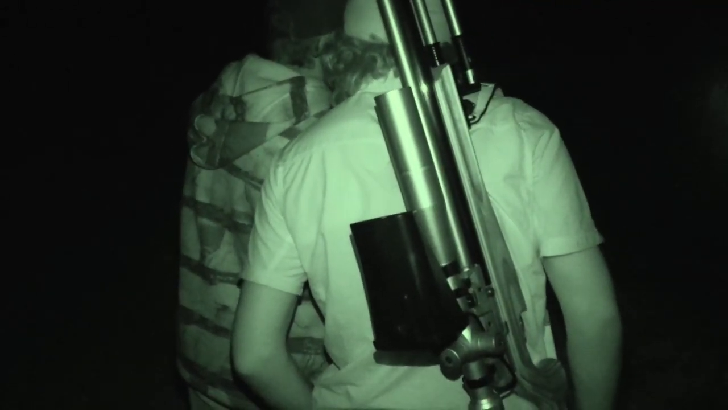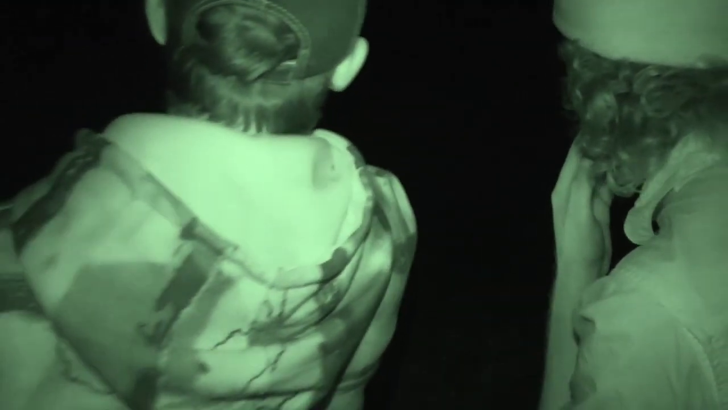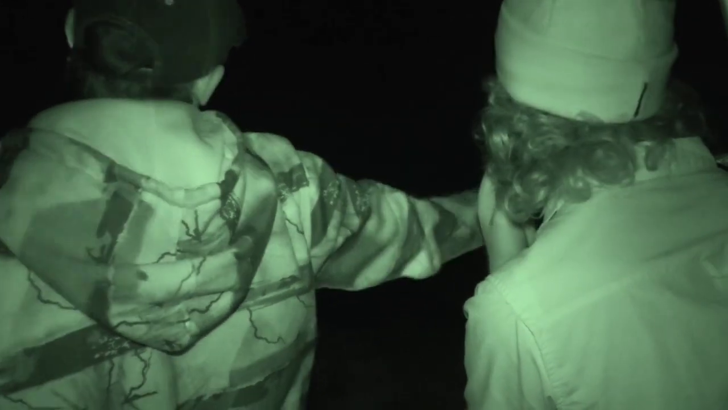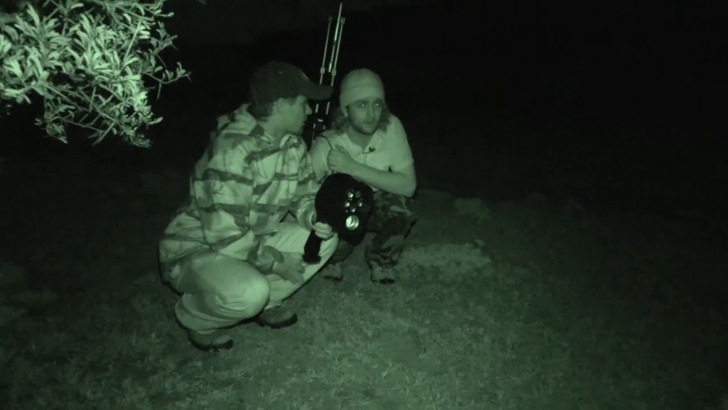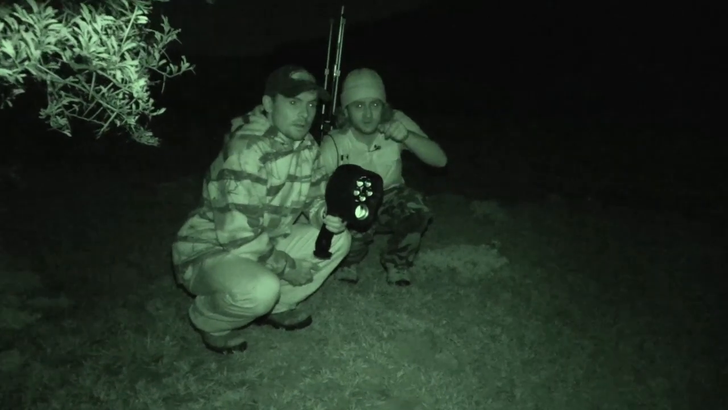That looks like a spring. Okay. So let us move down in here. Okay. And then move straight with the moon shining onto us. Okay. With the wind from our right side. Okay. Great. I think it's about 50 meters out. Do you think it's too far? Just to be safe, let's try and get to this bush here. Okay.